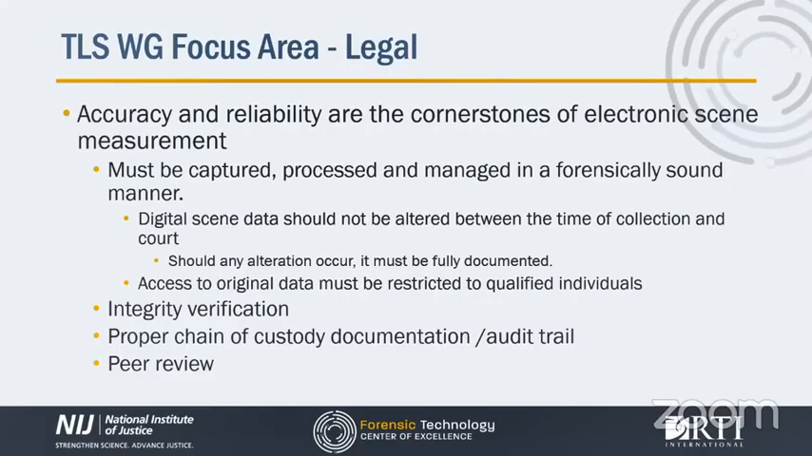To summarize it, in order to present the strongest case for admissibility, the following procedures should be followed. Details regarding the capture, storage, and transmission of digital scene data must be adequately documented, preserved, and available for review by interested parties. Digital scene data should not be altered between the time of collection and its use in court, and should any alteration occur, it must be fully documented. Access to original data must be restricted to qualified individuals who understand the need to preserve the integrity of the data.